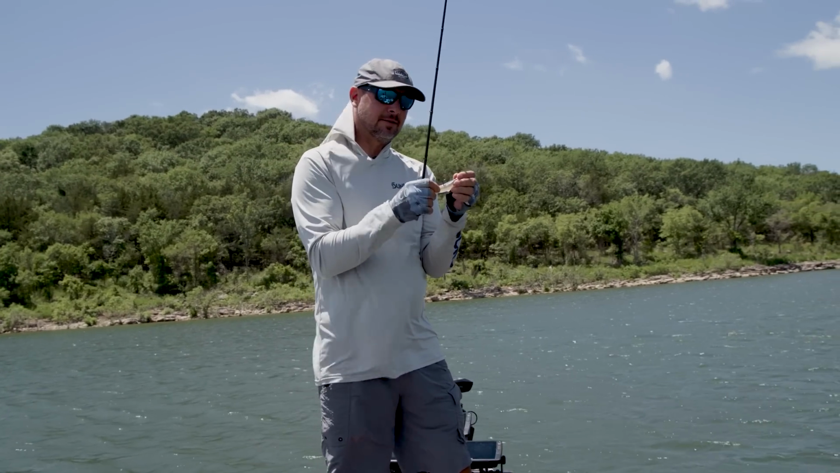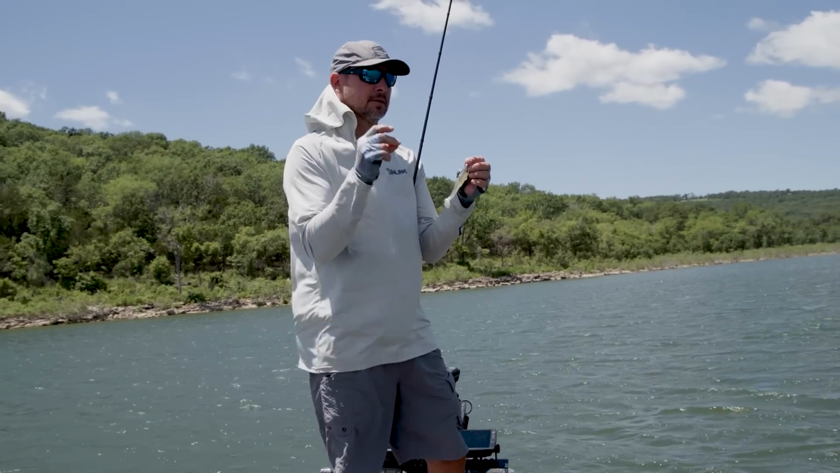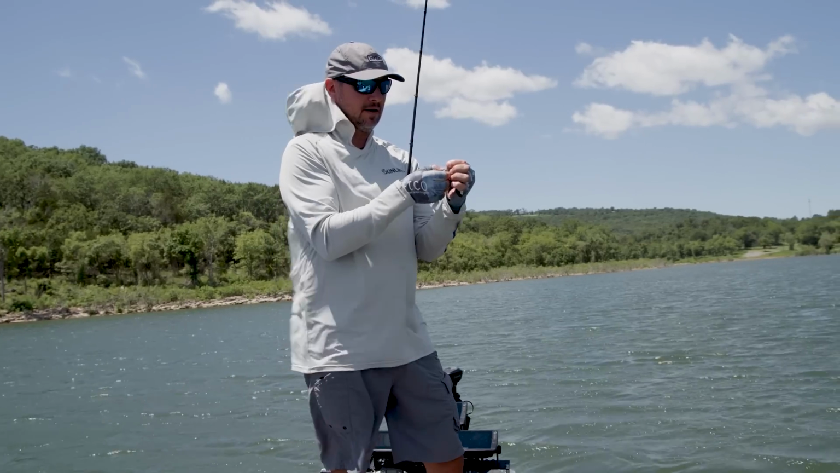But fishing deep does pay off. It takes a little time to find them, but when you do, it can be like that. It hasn't been like that today, I'm gonna be honest, but we've caught a good many.